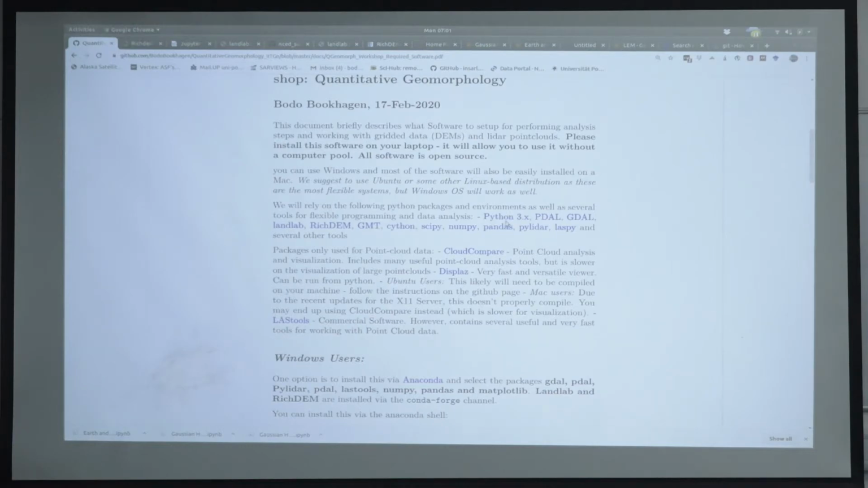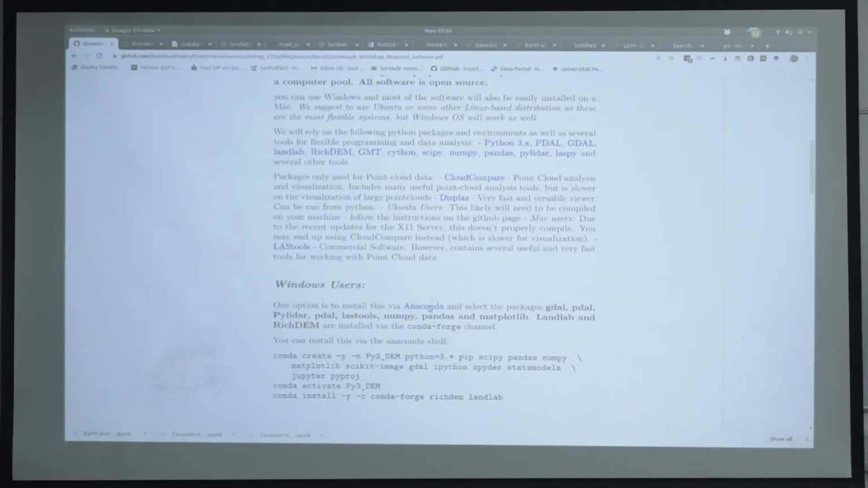So we are relying on a Python environment, and who has not used Python before? Are you familiar with MATLAB? Some? Okay, there are great similarities. Let's walk through some of those things. So what you would need to do is install Anaconda. Anaconda is an open source Python distribution.